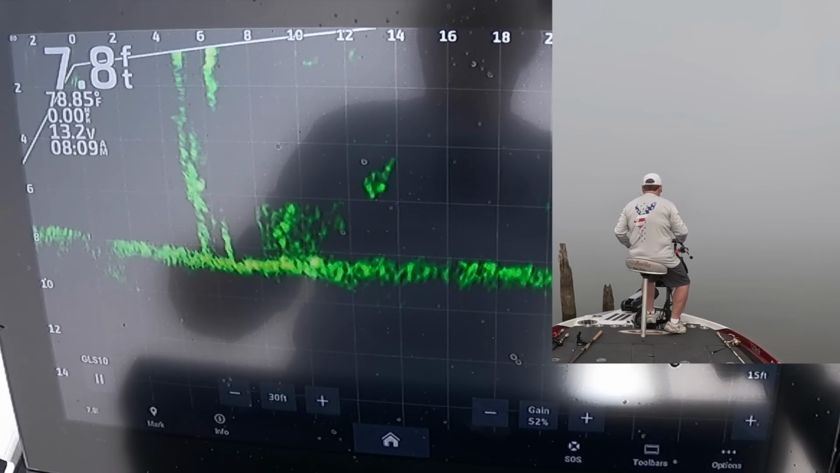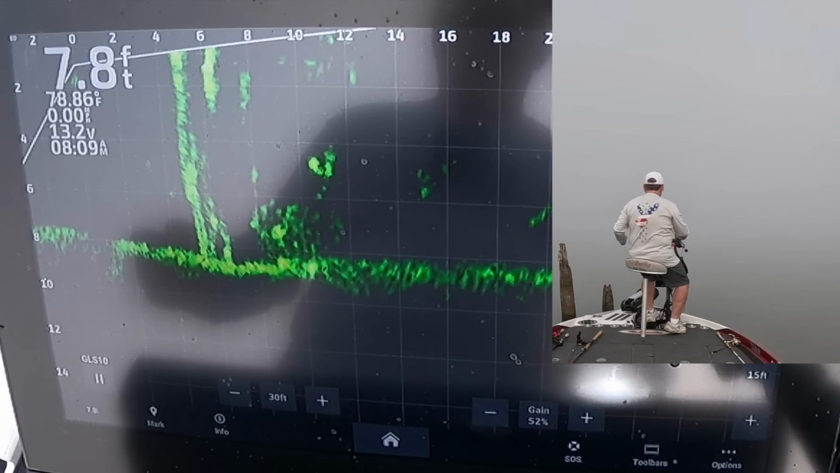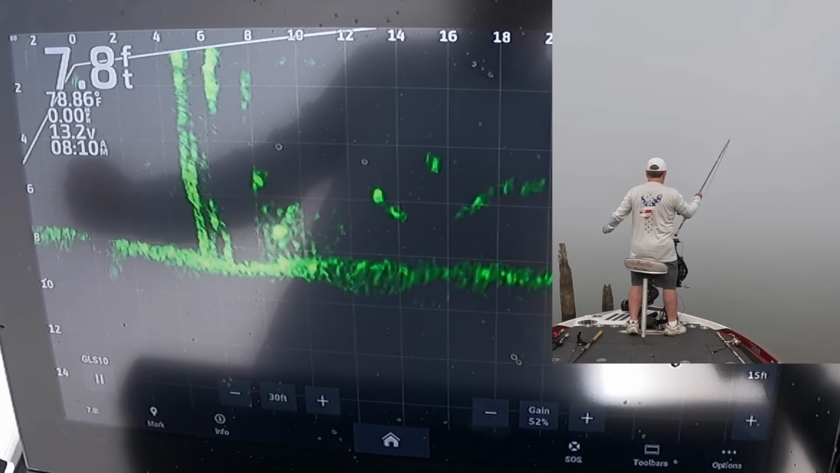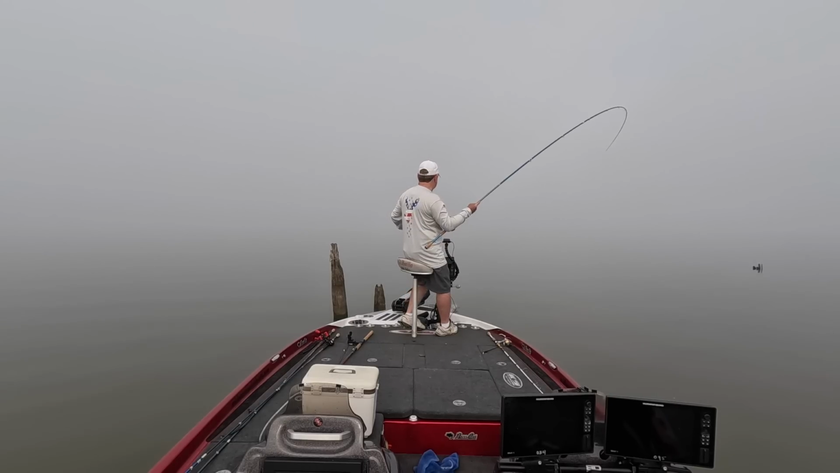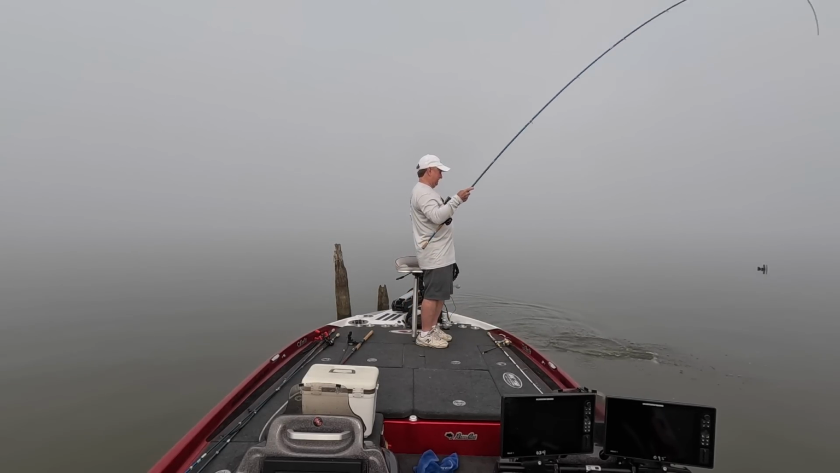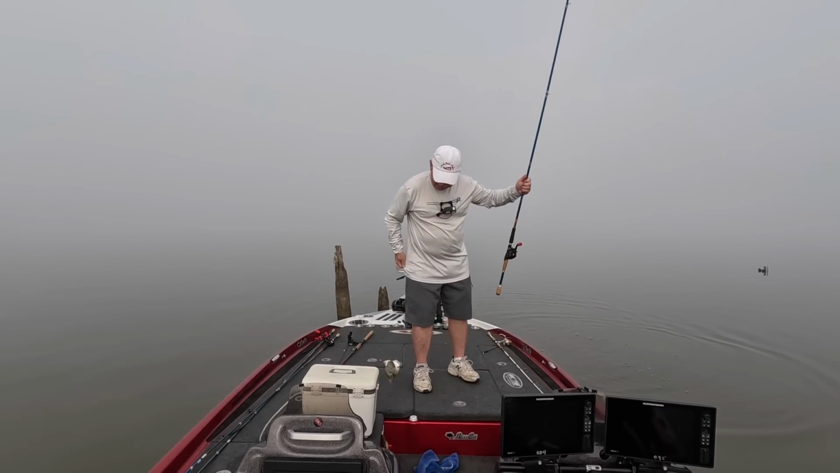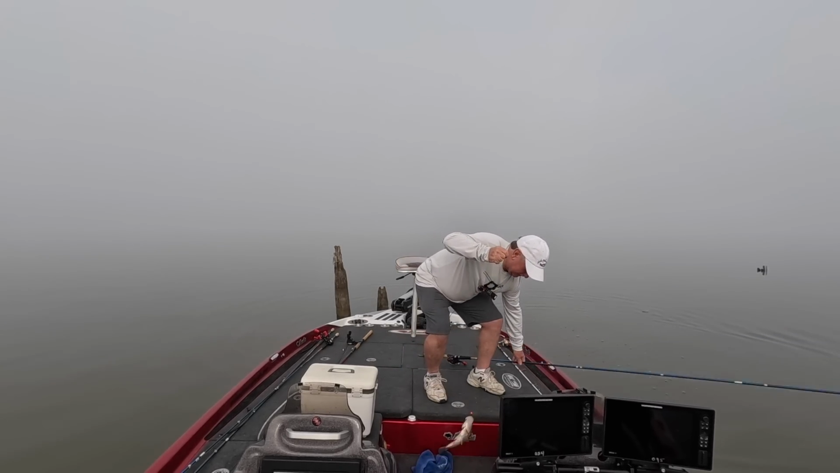When I get where I need to be to see that, my jig's behind the... Oh, here we go. There he is. He come and got it. Oh, that's a nice fish there. There's another one still down there, I think. Yep. Oh, boy. All right, we'll weigh him.